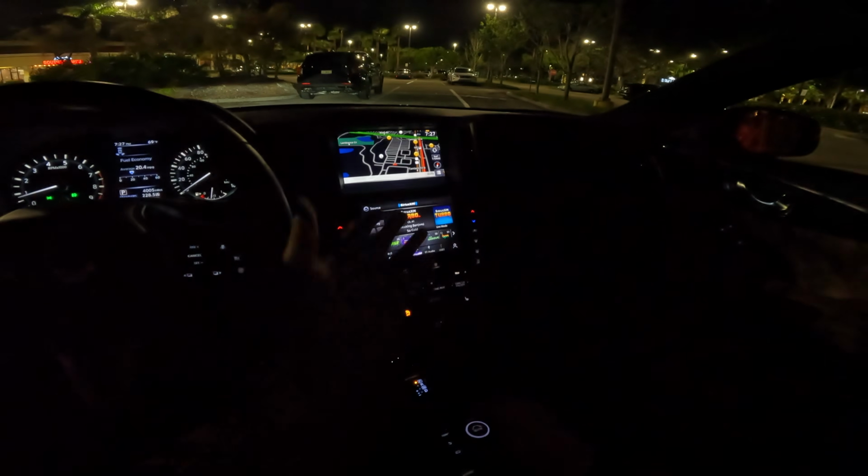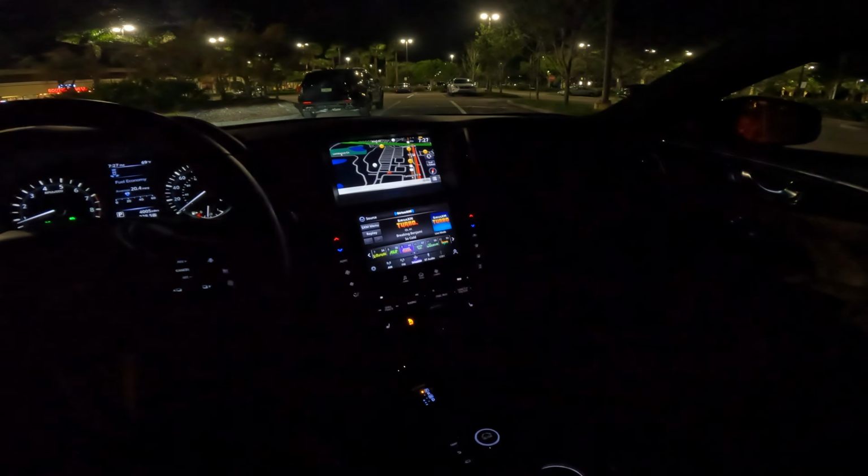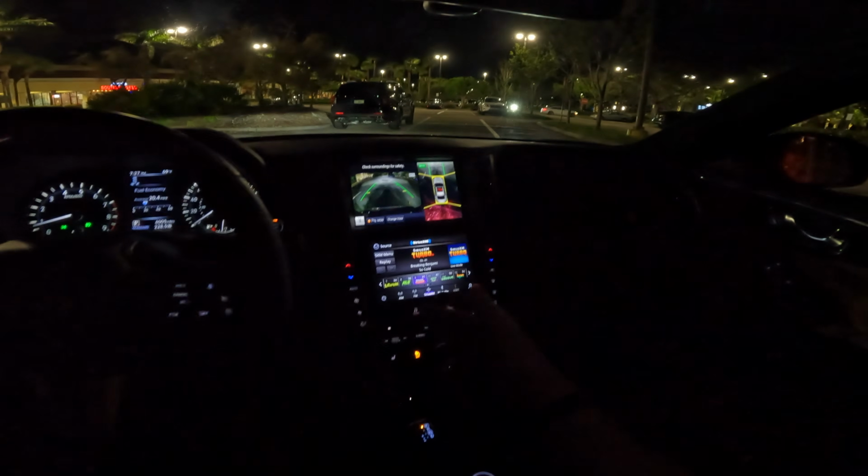Illumination even in the drive modes. Your rotary dial, which I've never used. This really only works with the screen up here. And when I have Android Auto plugged in, I'm never using it. So the 360 camera, how does that look here?